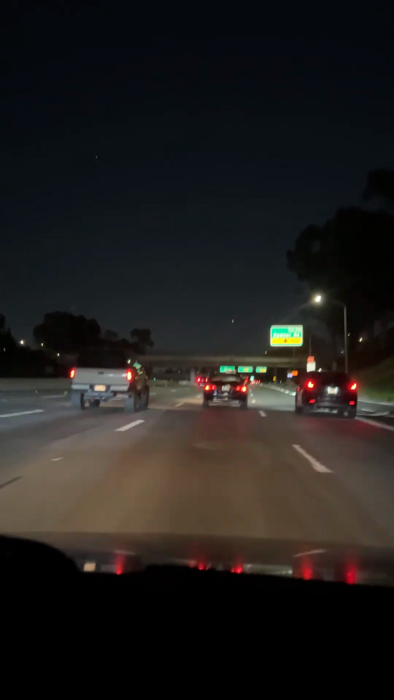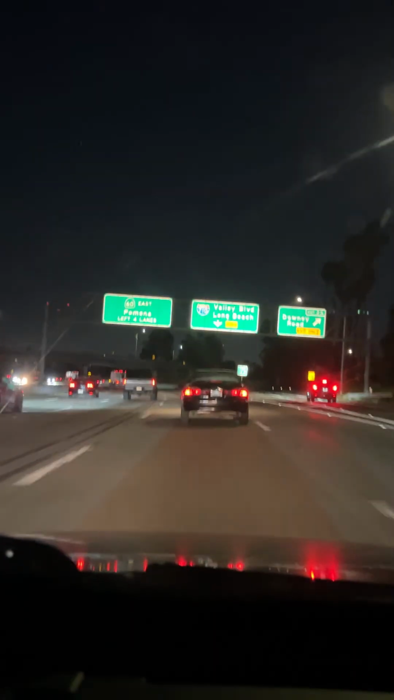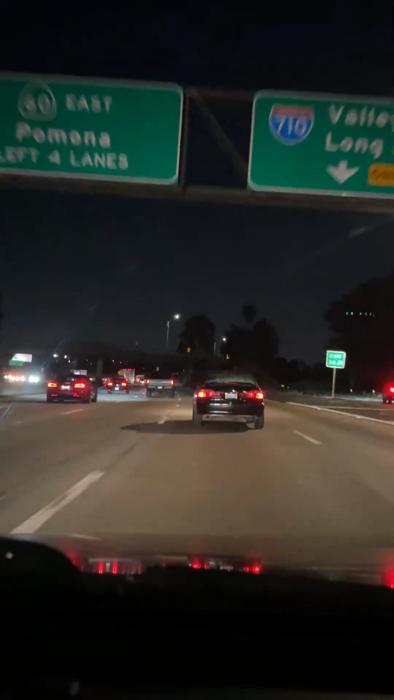Stay in the second lane from right and go past this exit. This car in front of me, dude.